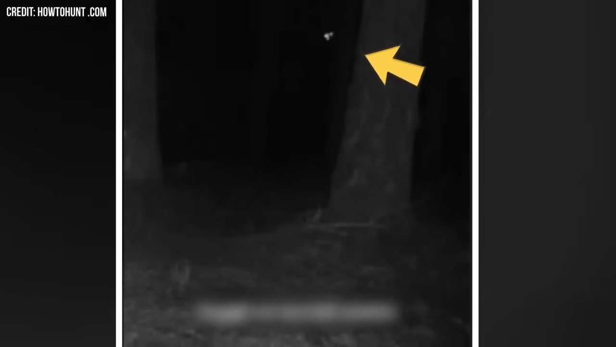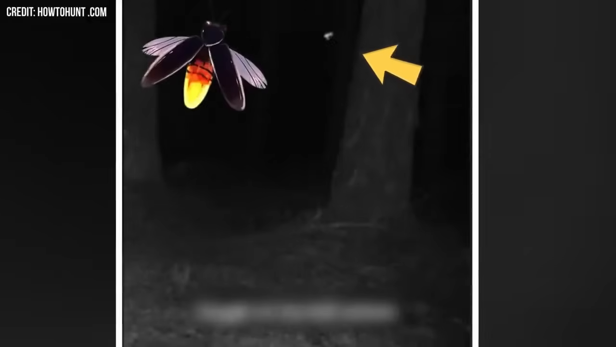This video was captured by a trail camera in 2019, and it shows a motion-detected camera capturing something in the woods. Even though the trees and other things look as usual, we see glowing lights in the background. Some people said it could be fairies, while others were convinced that they were just fireflies. Still, it looked too big to be fireflies to me.